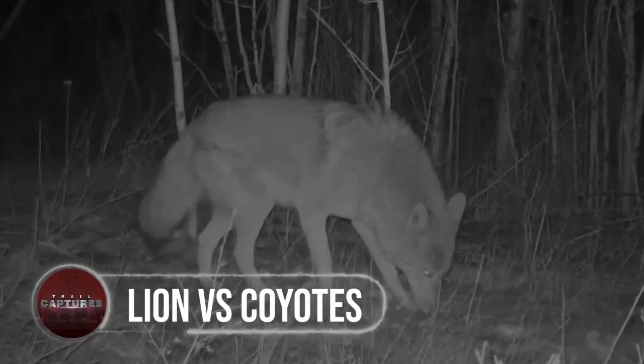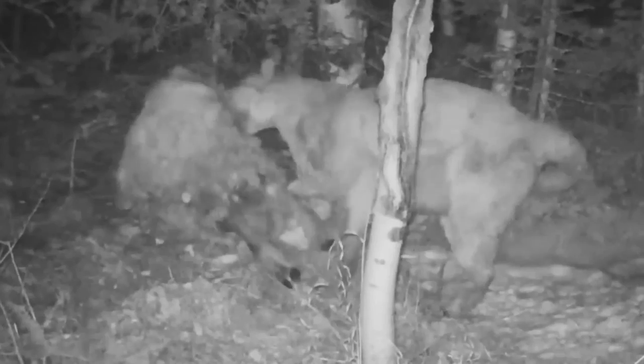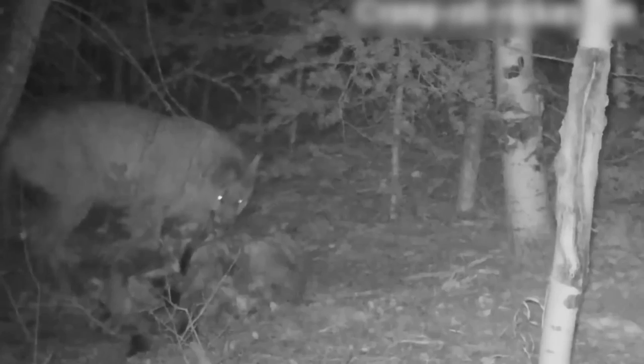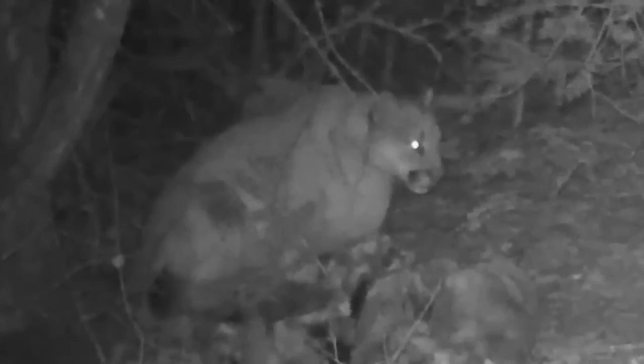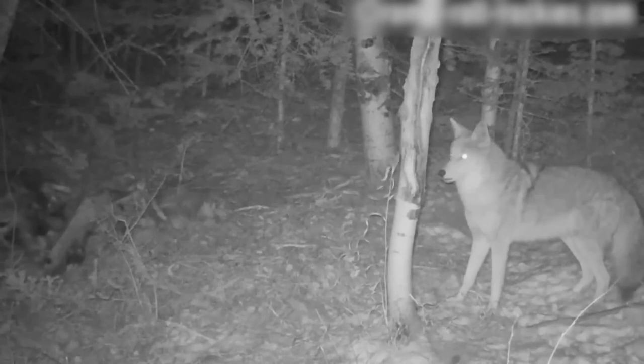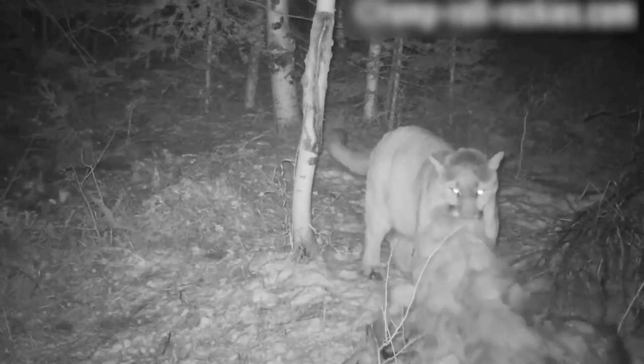Lion versus coyotes. Watch out for this fantastic video from Mississippi. What's happening is that an elk has been murdered, and a pack of coyotes and this lone mountain lion are fighting over the carcass. While the coyotes circle, the cat is in charge of the kill. The pack is alerted by the lion's loud hiss.